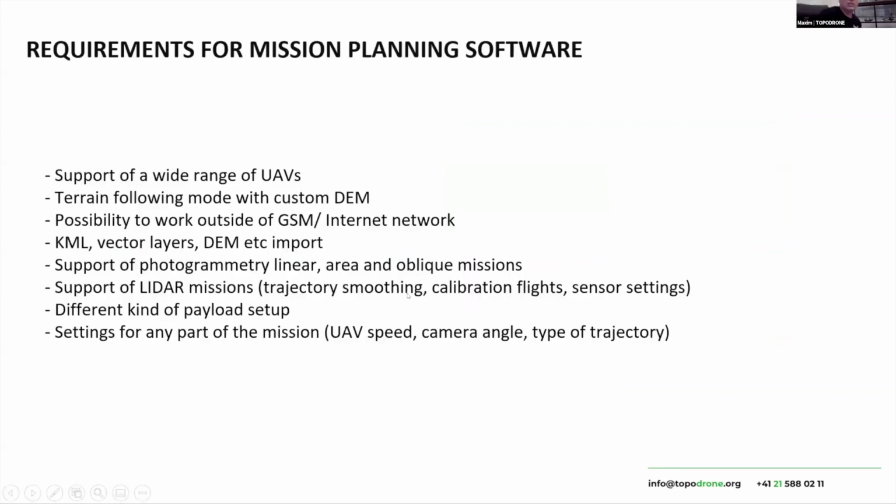And let's talk about mission planning software, and why we had a lot of requirements to get appropriate software for our survey. As we had difficult projects to accomplish, like working in mountain areas or hard-to-reach areas without GSM connection, we created some requirements for mission planning software.